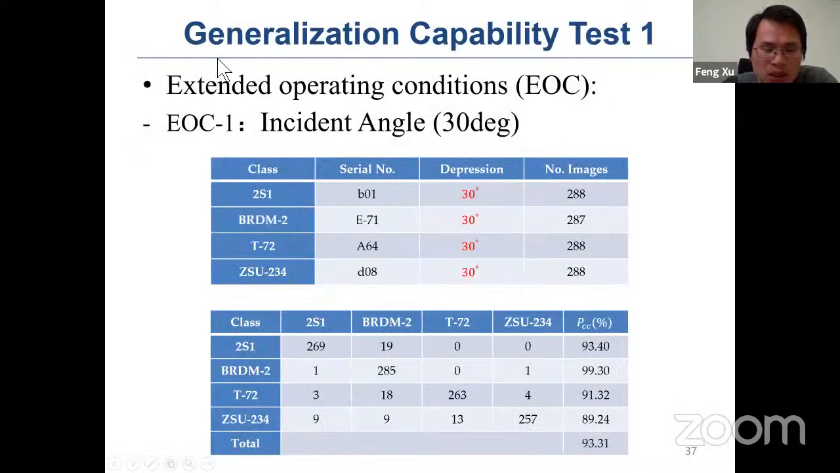But there's a problem with overfitting when the training sample is not sufficient, so we need to test how the network generalizes under a different condition, called the extended operating condition. For example, we change the incident angle to 30 degrees and see how it performs. We can see that the performance drops to 93%.